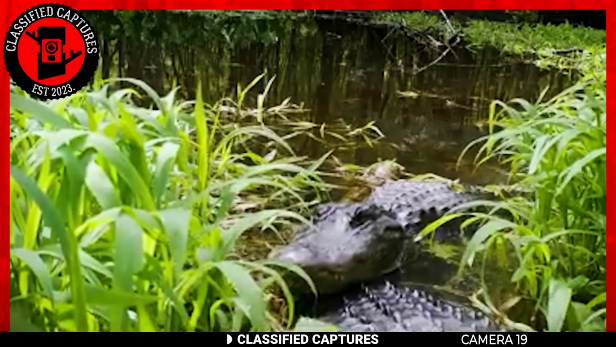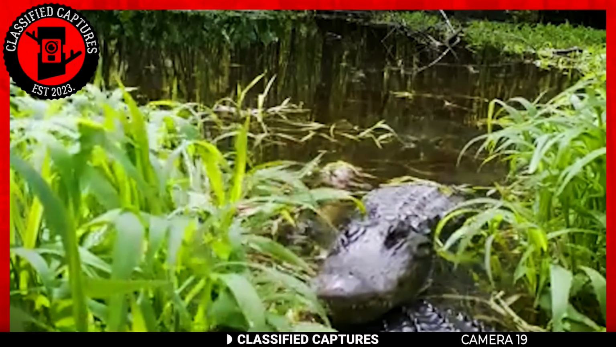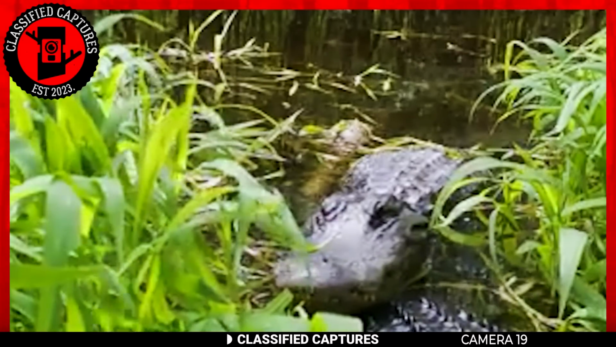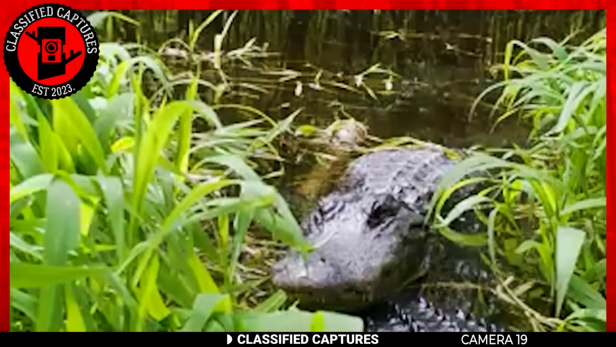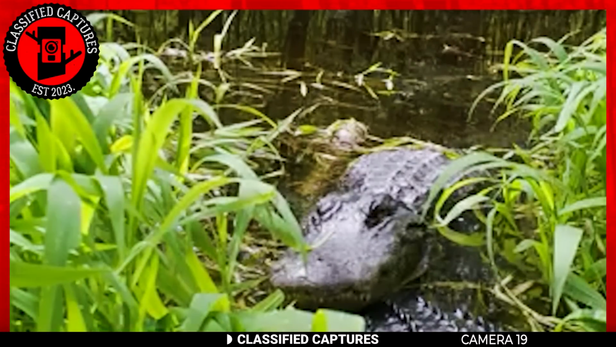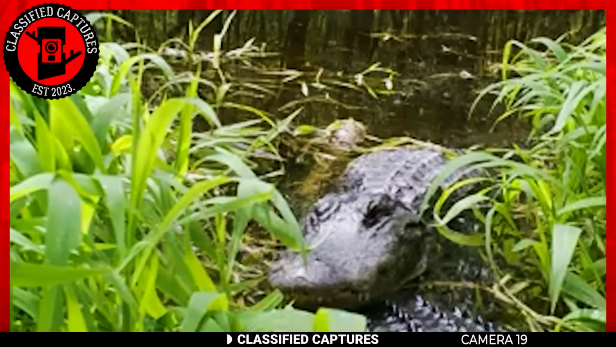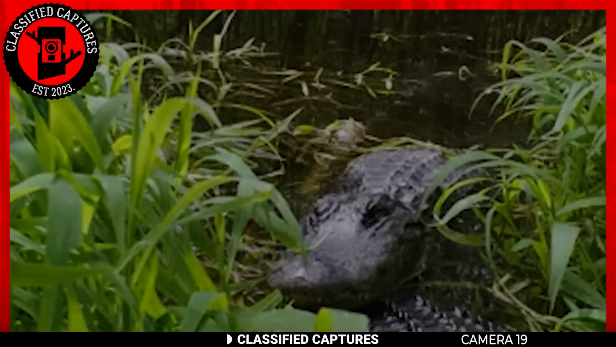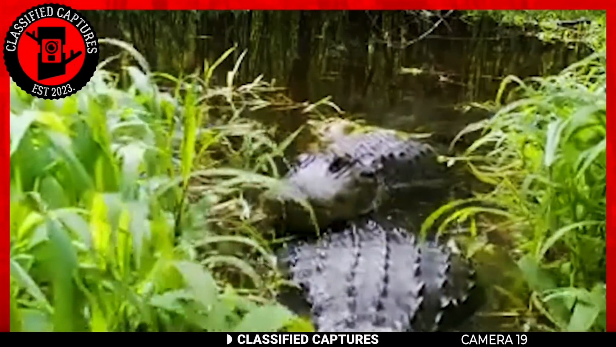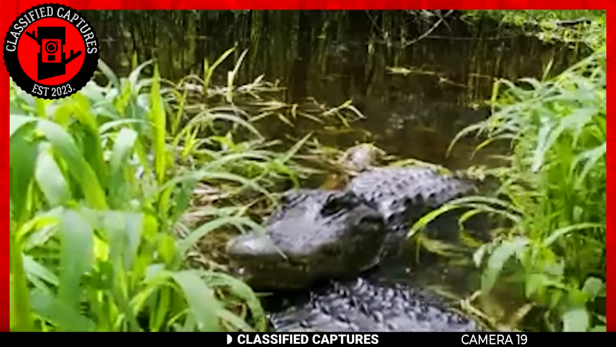It appears that our reptilian friends have decided to make the camera their guardian and protector of their territory. Now, I must say, I'm not quite sure how the brave soul who set up this camera is planning to retrieve it. It might involve a bit of negotiation with our cold-blooded comrades, or perhaps a carefully devised strategy to outsmart them. In any case, it's a reminder that nature often has its plans, a true testament to the unpredictability and wonder of the great outdoors.